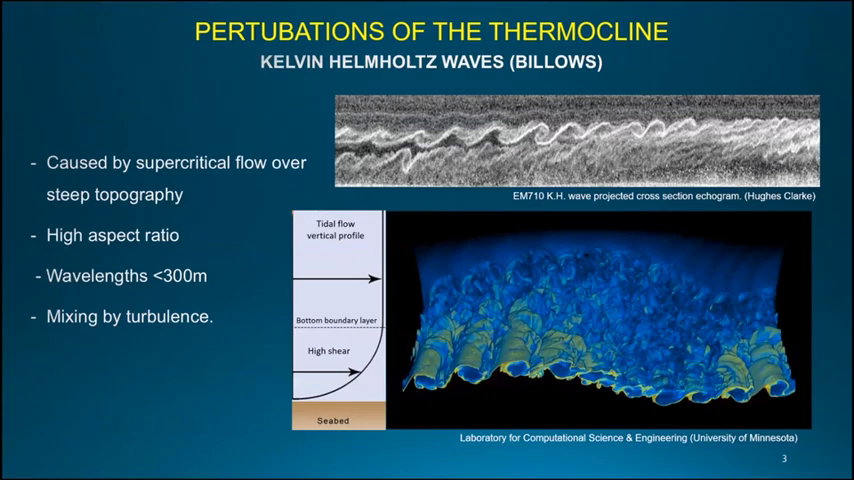This is a projection of a Kelvin-Helmholtz wave on an echogram. We can see how the wave rises, overturns, and eventually collapses, mixing the water column. The final result is an eroded thermocline.